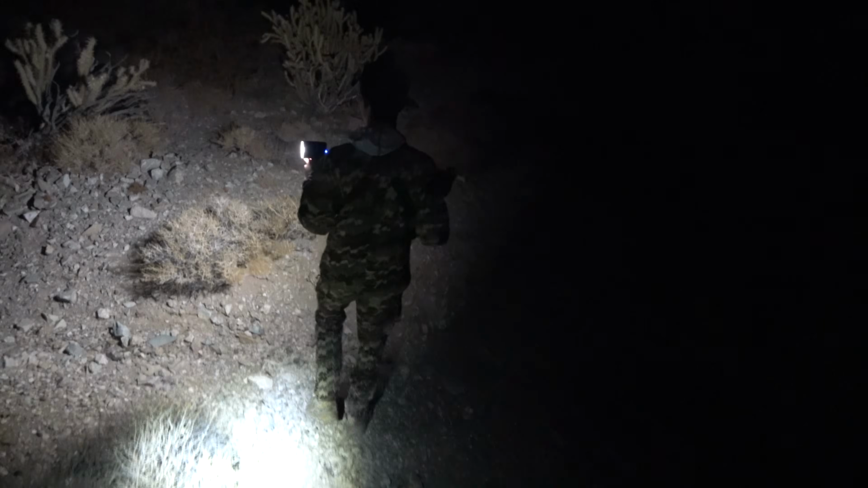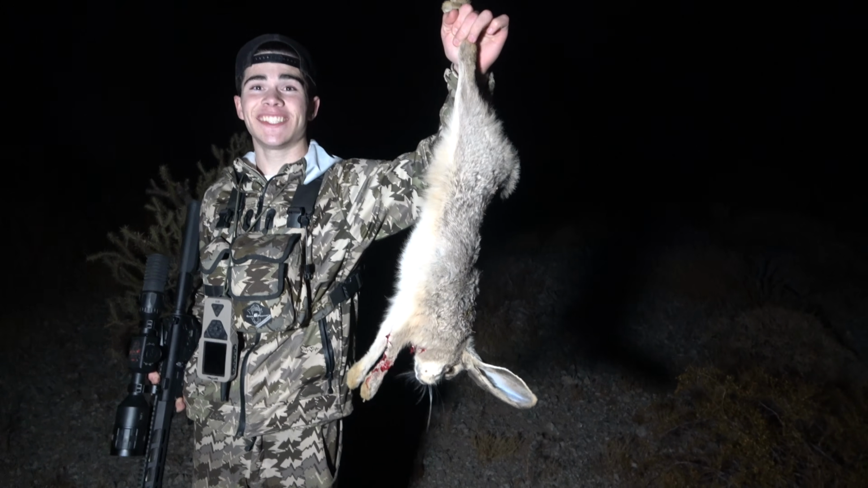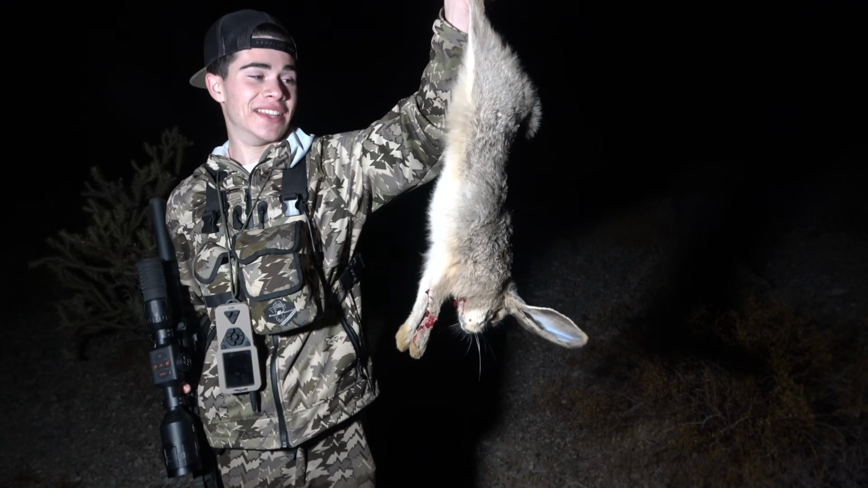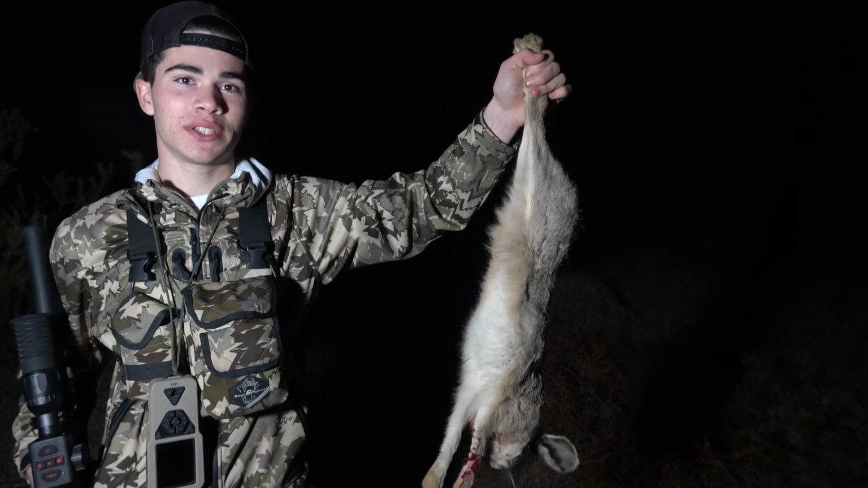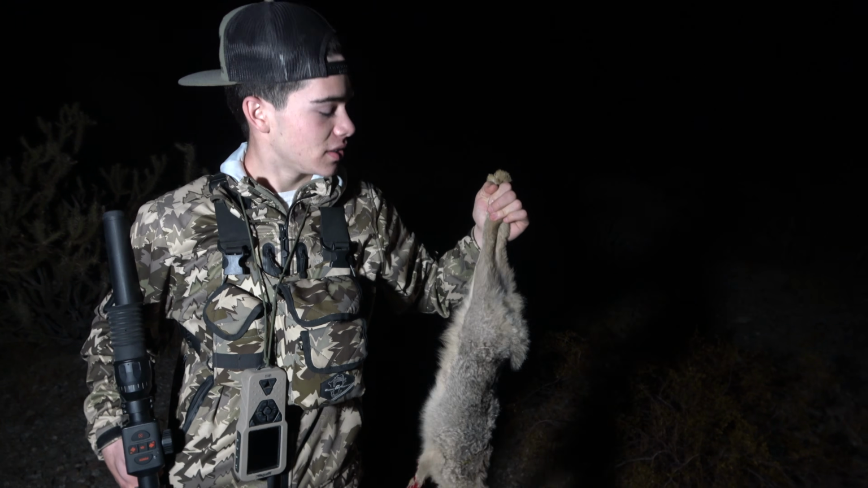Looks like you got a meal for tomorrow. Yeah. That's a nice jackrabbit, to be honest. It's actually kind of hard to get them in this low, thick country at night. We're using the thermal here, and they're actually kind of difficult to get at night, surprisingly. We've been chasing them for a little while, and he kept stopping behind some bushes, but we finally got a nice shot on him and put him down. So we got some nice food for tomorrow.